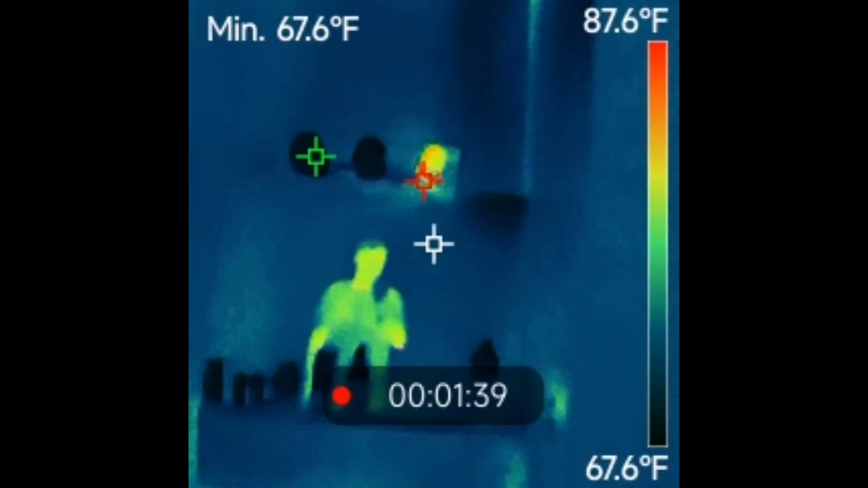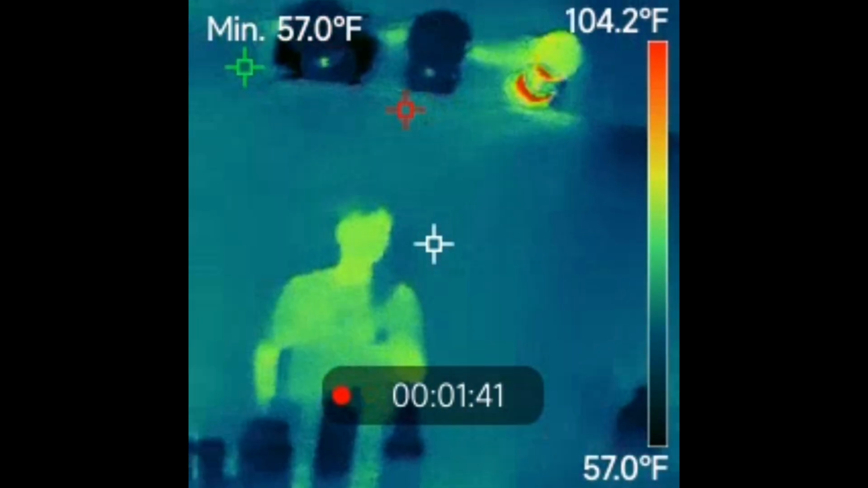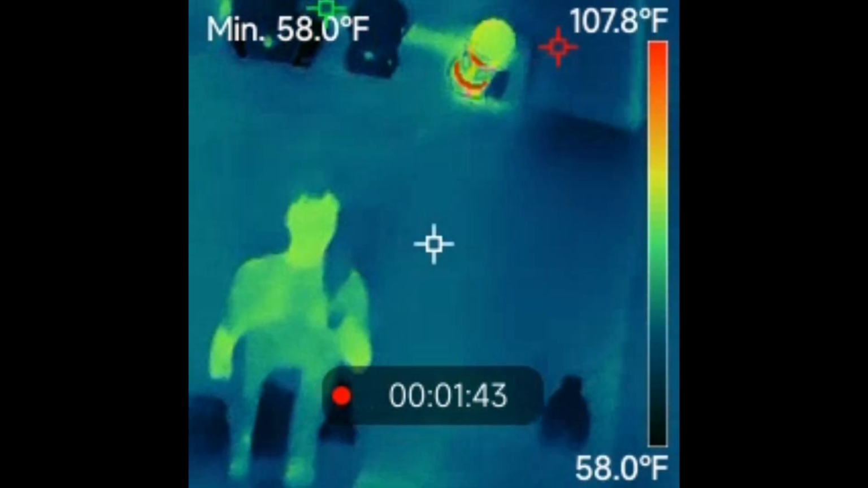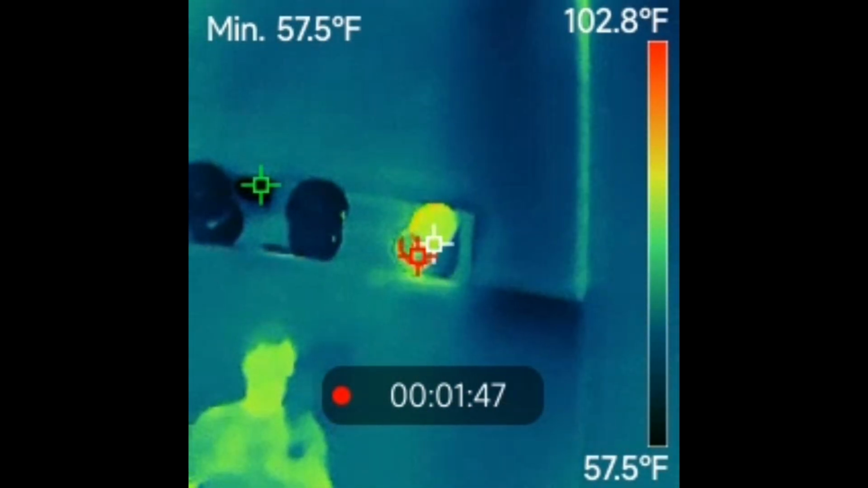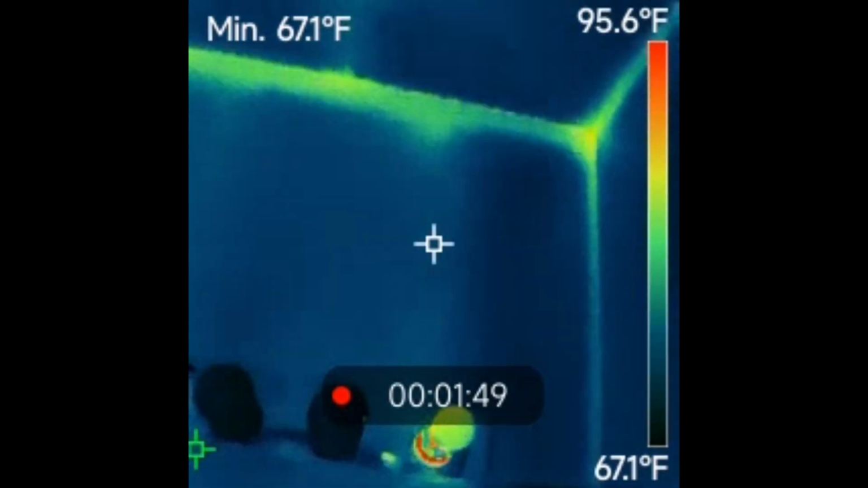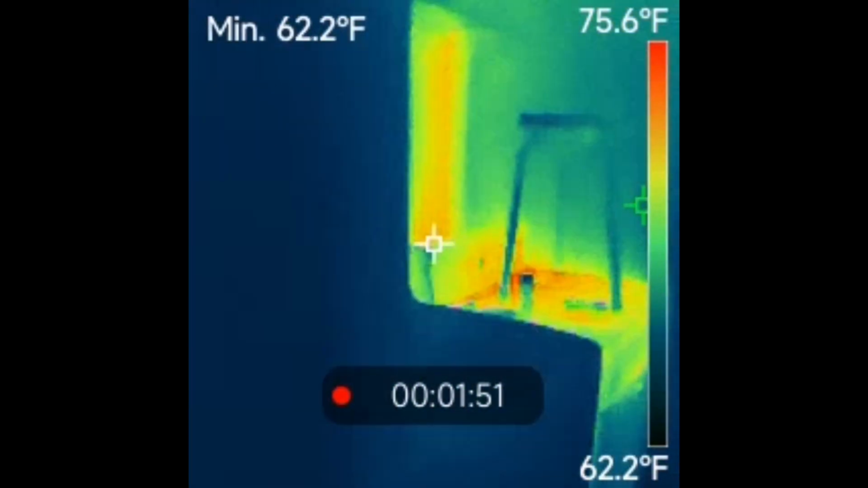Now here we are in the bathroom. There's me in the mirror, my thermal image. And yeah, you see the red crosshairs locking onto that light bulb, but that actually hasn't been on very long, so that temperature isn't as hot as it could get.